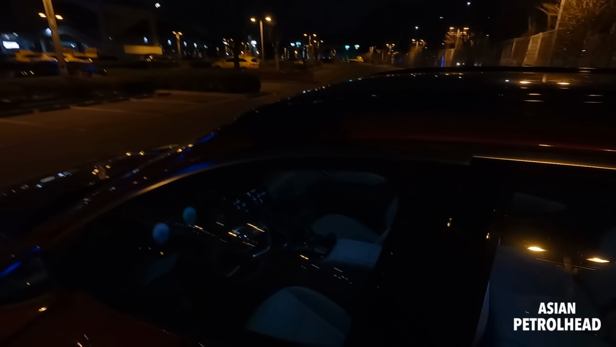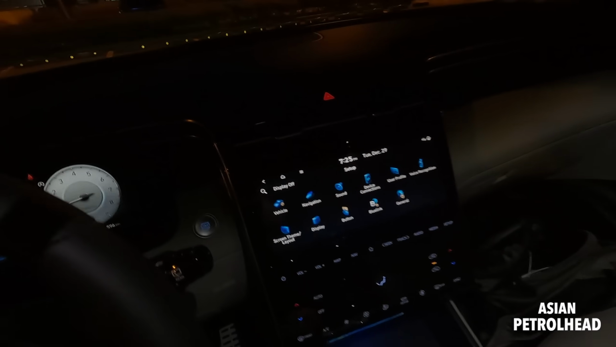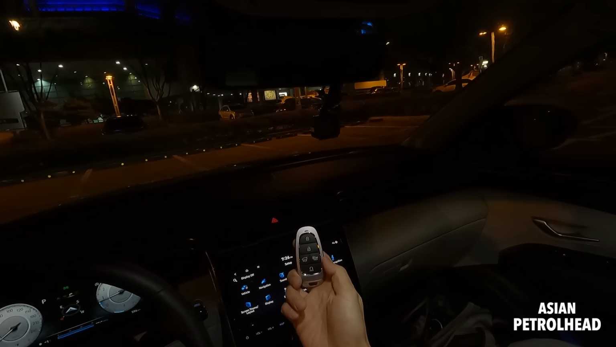Let me just show you the first row seats then. Let me just start her up. There's also a mobile phone charger right there. Let me just start her up so we don't drain the battery. And this is what the key fob looks like, and it's really unfortunate that for 1.6 liter turbocharged gasoline engine,